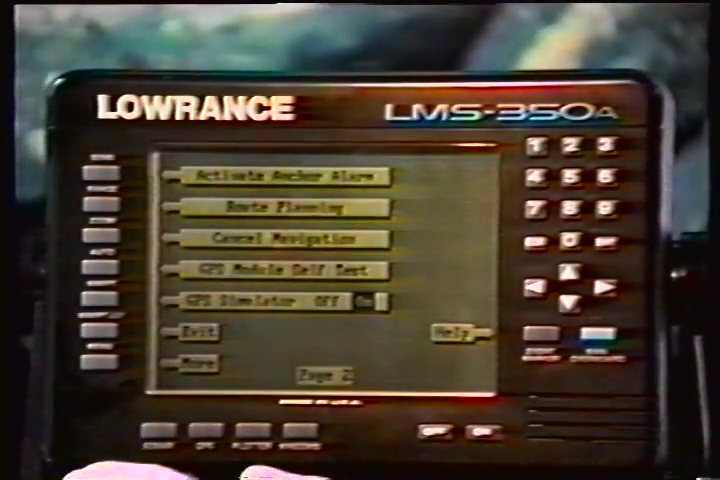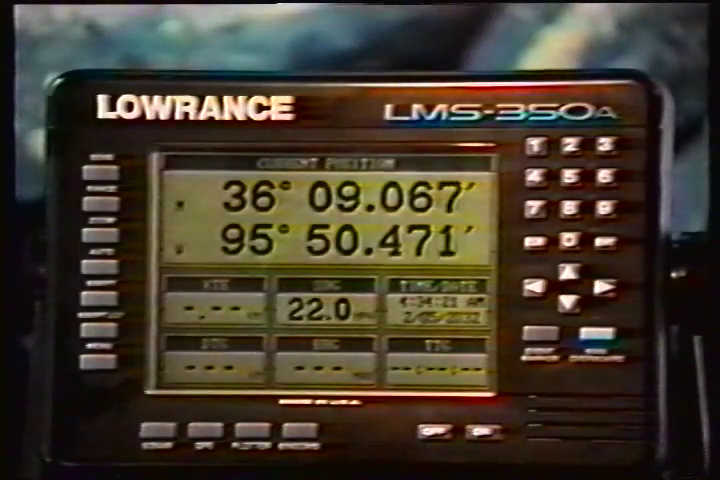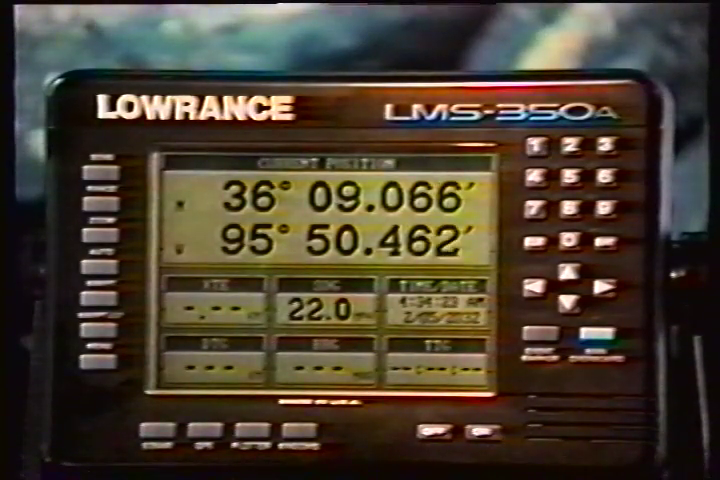Now press the key next to the Cancel Navigation label. This stops all navigation. Canceling navigation does not erase the routes or any waypoints from memory. It merely stops the LMS 350A from navigating.